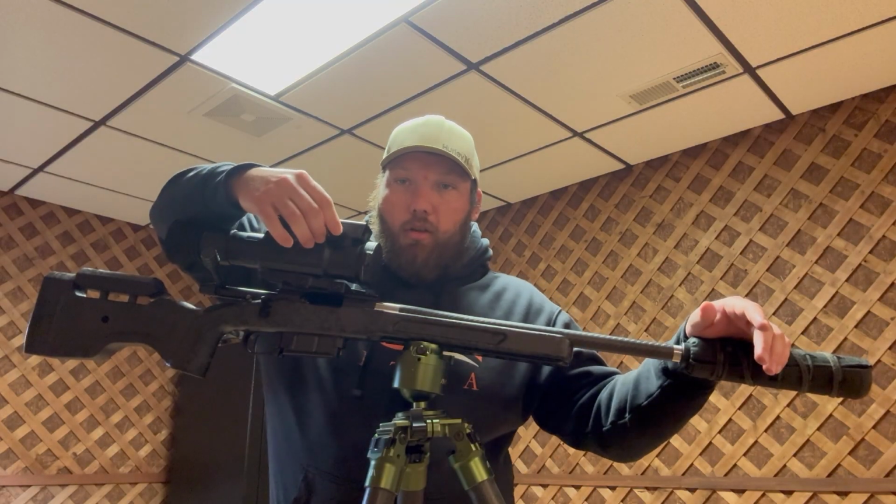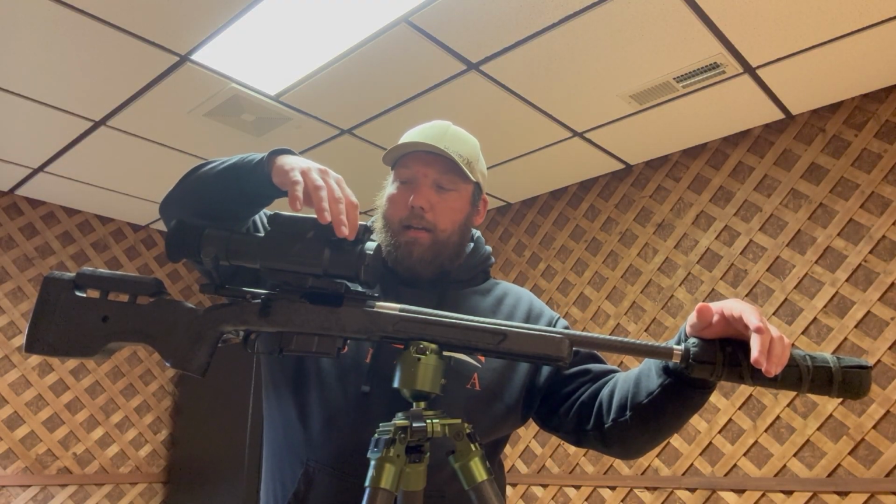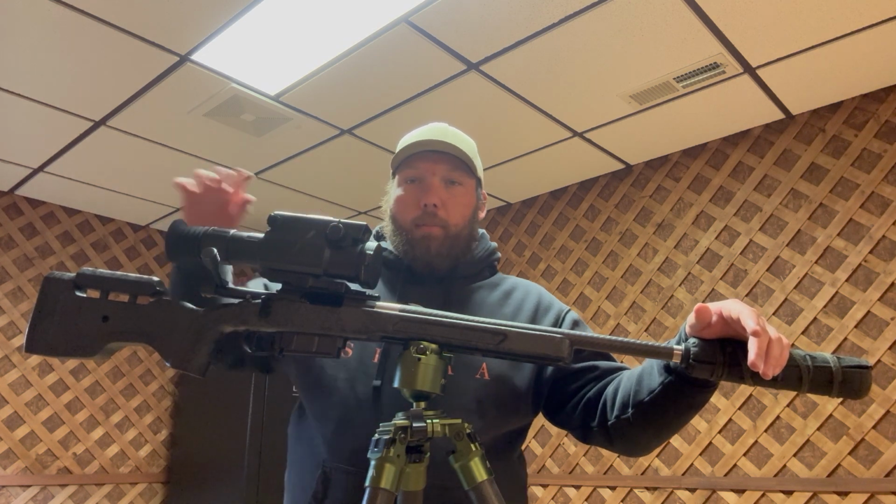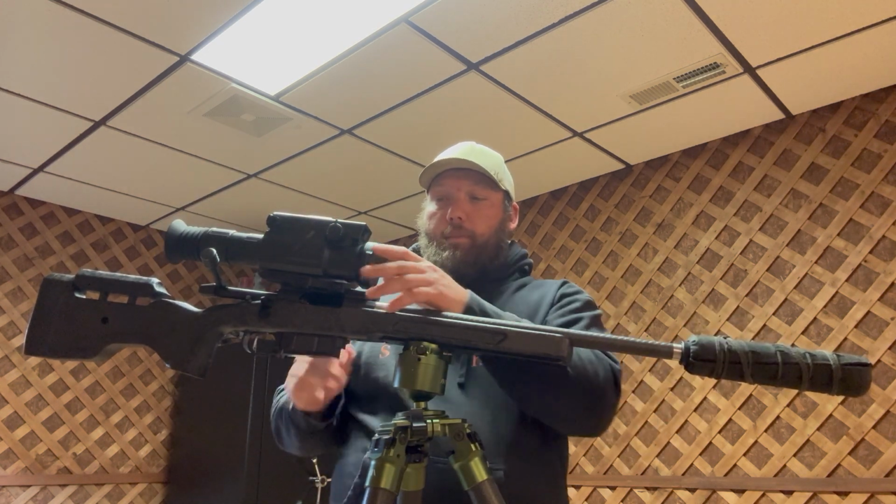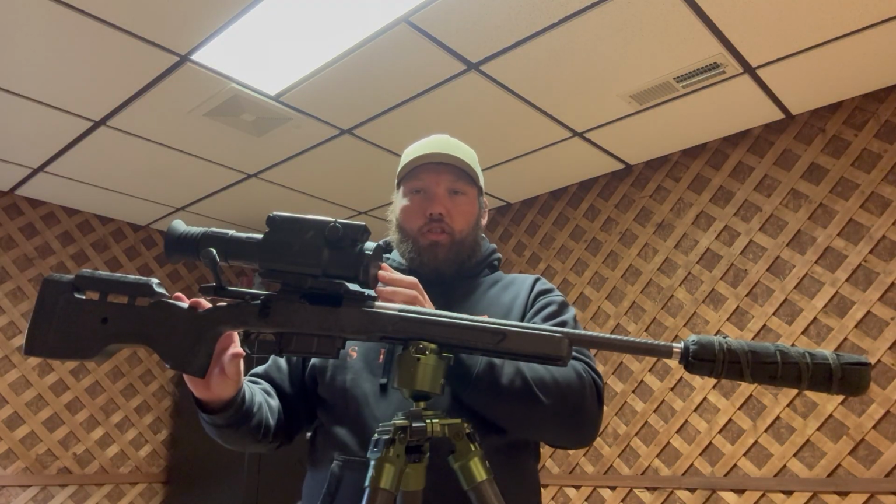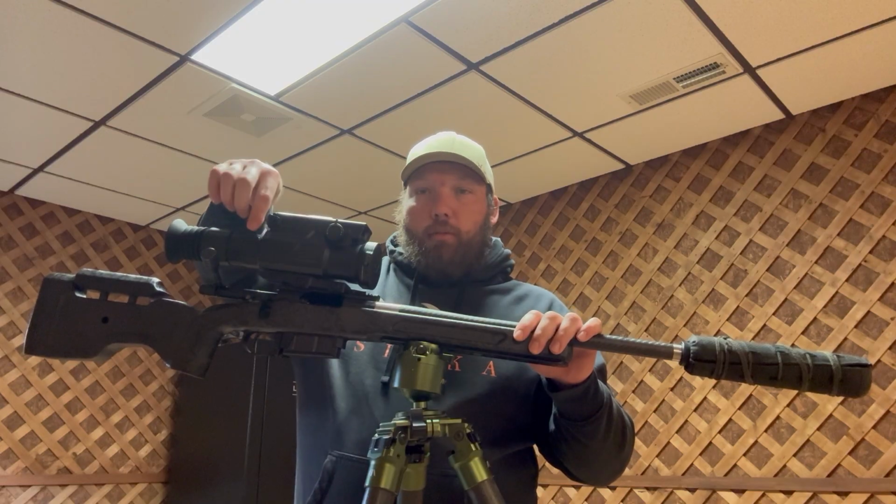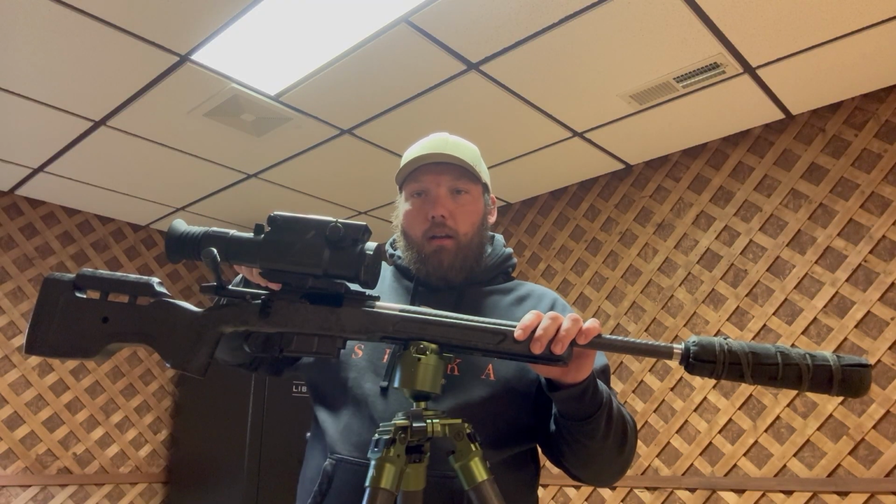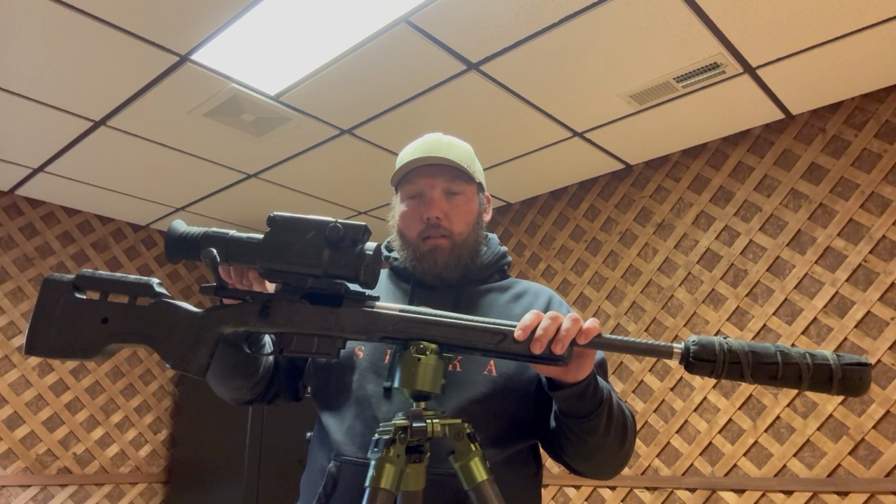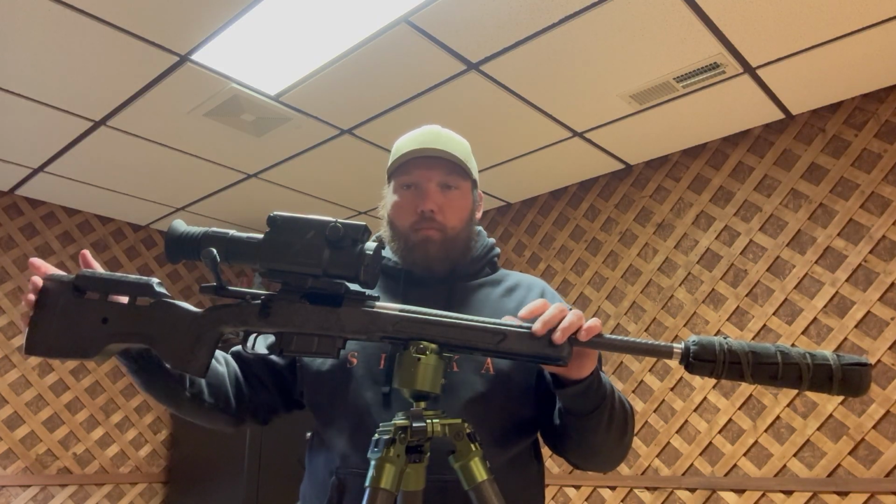The focus on the scope, there's two knobs on each side. They're up here at the front. That is to clear up the picture. It has a lens cap up front that flips to the side. The zoom itself is on the back of the scope. It's an ocular zoom. There's a knob here. You can see it, and it just twists left to right. Left being the furthest zoomed out, the right being the most zoomed in.